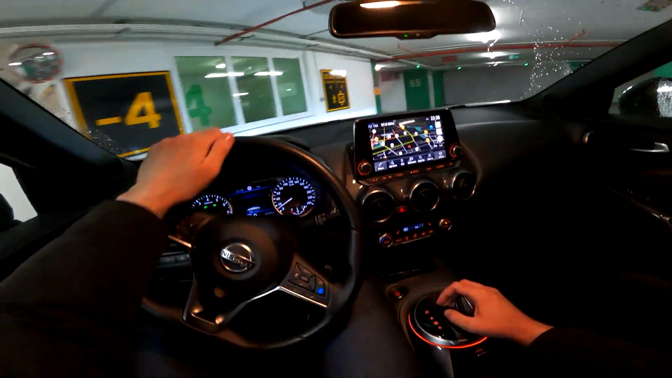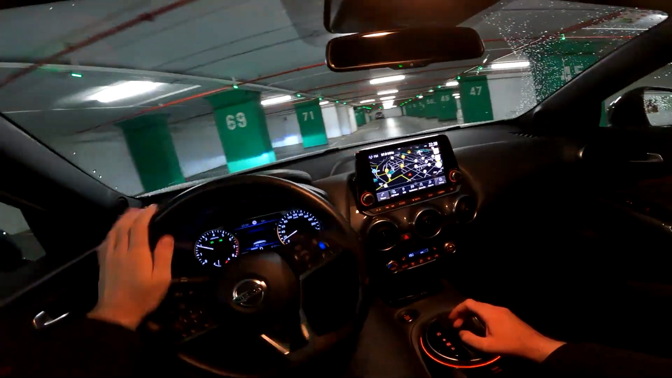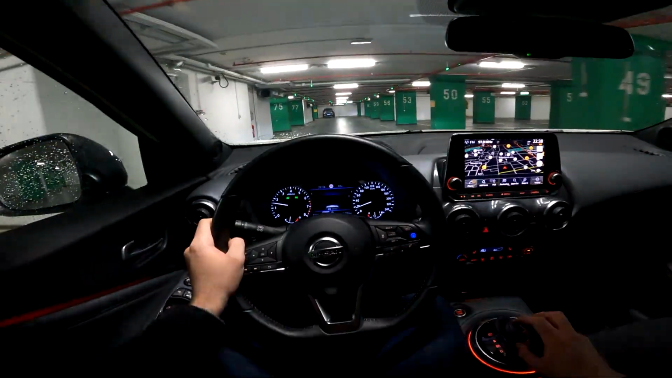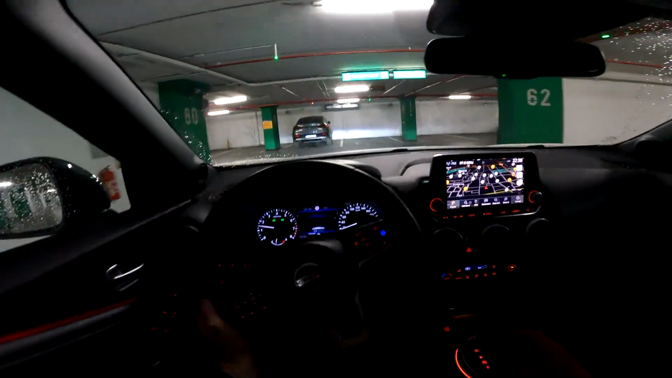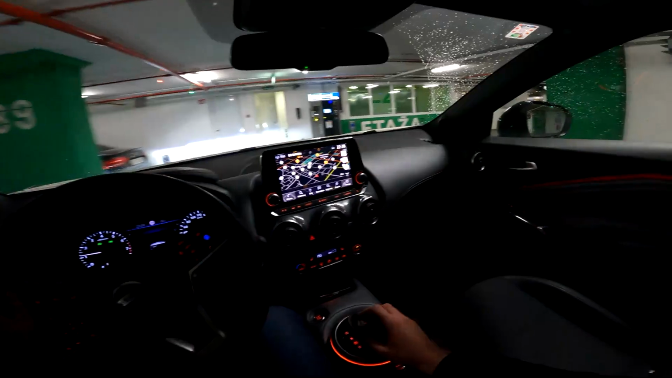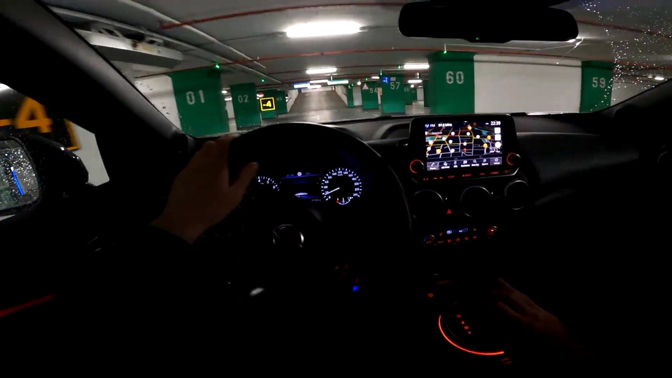Now the cluster in front of us is analog, and you do have the screen between the dials, but personally I would love to see an option of the digital cockpit. I think that this car looks very modern and the digital cockpit would really suit the car very well. Currently that's not available. Probably maybe the facelifted version will have it.